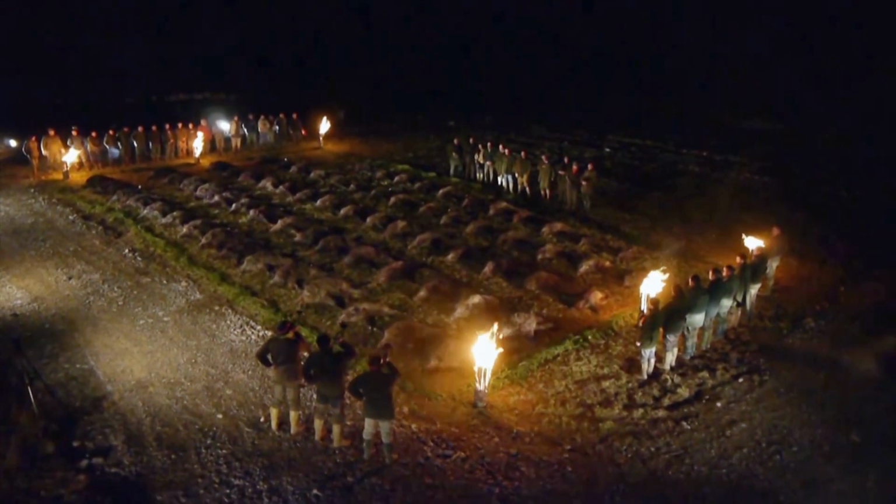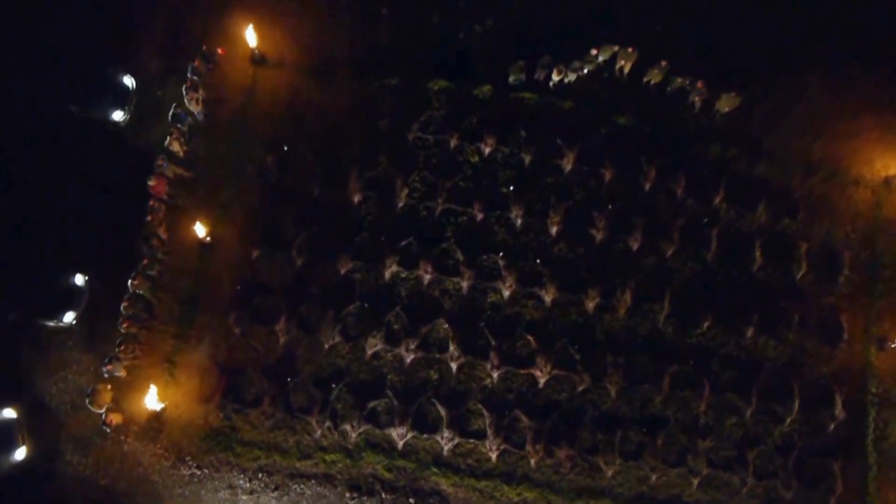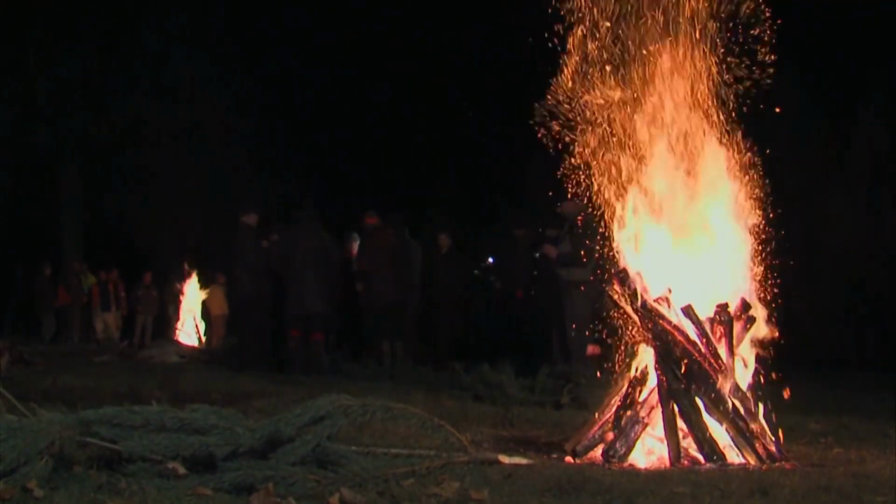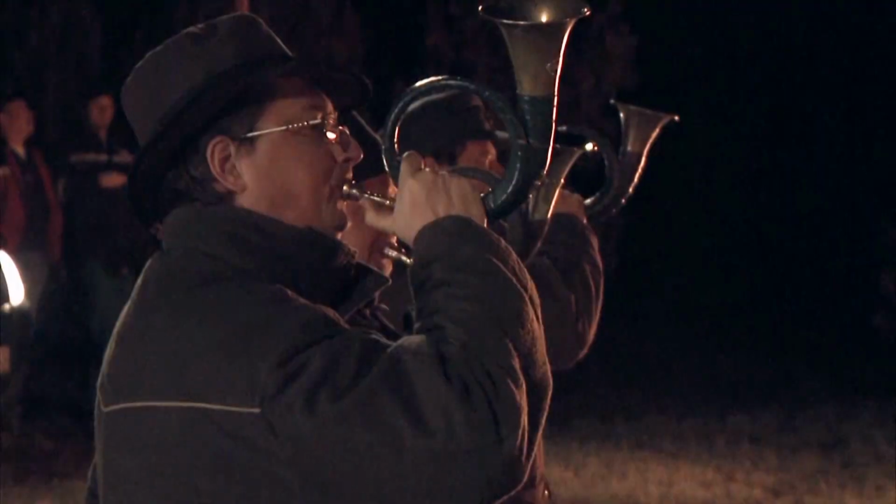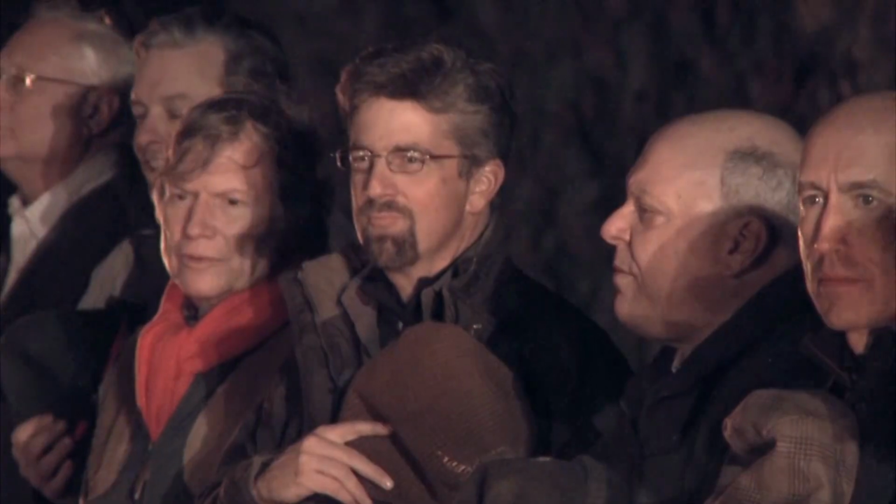In Hungary, the form of the hunt is as important as the function. It's an honor and a privilege to be able to hunt, and the same honor must be shown to the quarry. By the light of bonfires and torches, the boars receive their final respect from the hunters. This is a day that I'm sure we will remember, all of us, for the rest of our lives. Köszönöm. And it's a moment of reflection. I think it's just a chance to honor the fallen game and really honor those that came before us and really created this enduring tradition of hunting.